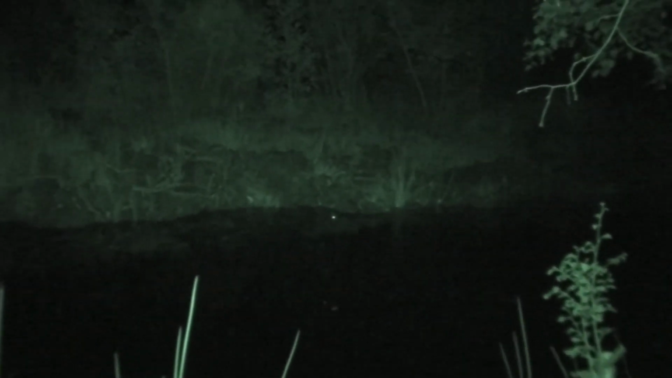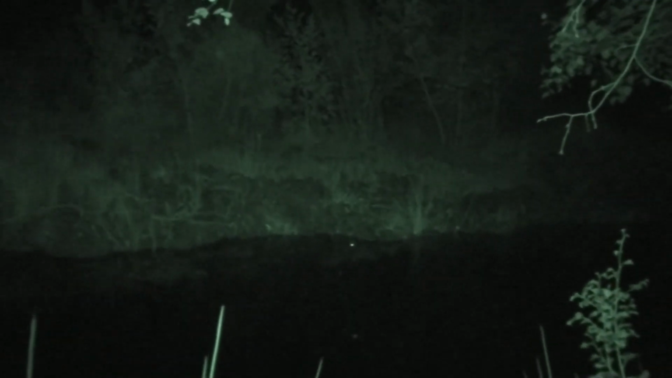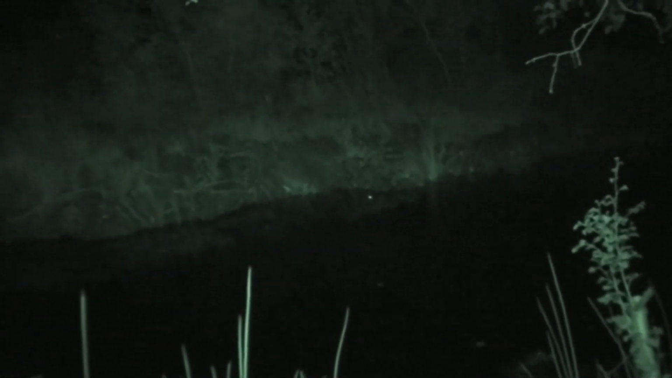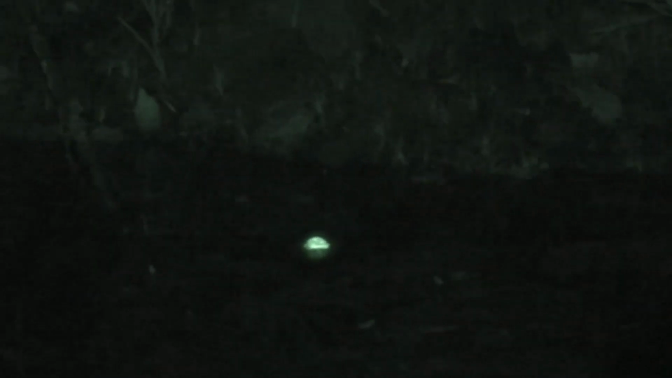Something seems to be glowing on the other side of that pond, as you can see there, and I don't know what it is. I'm going to try and zoom in here. I do not know what that is. You see that? It's emitting its own light.